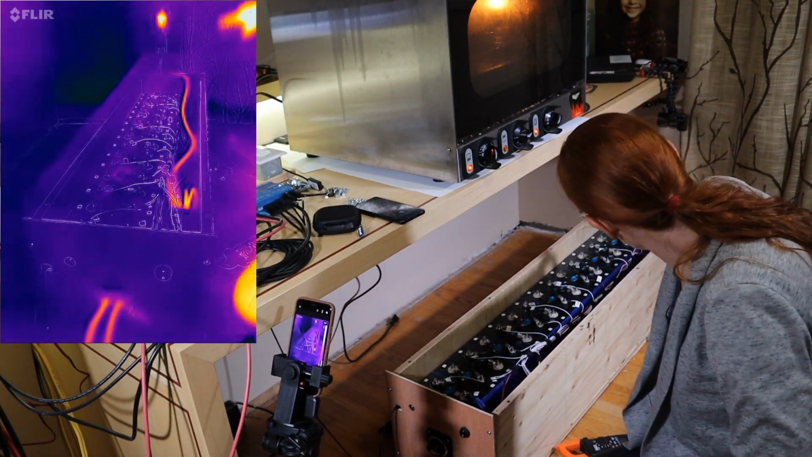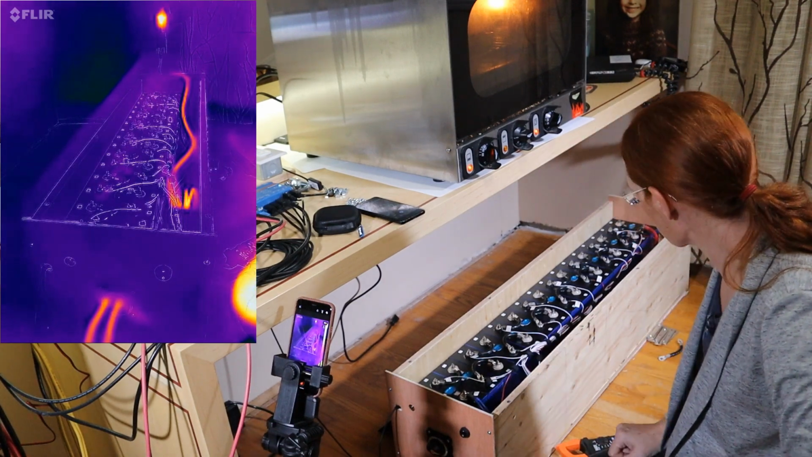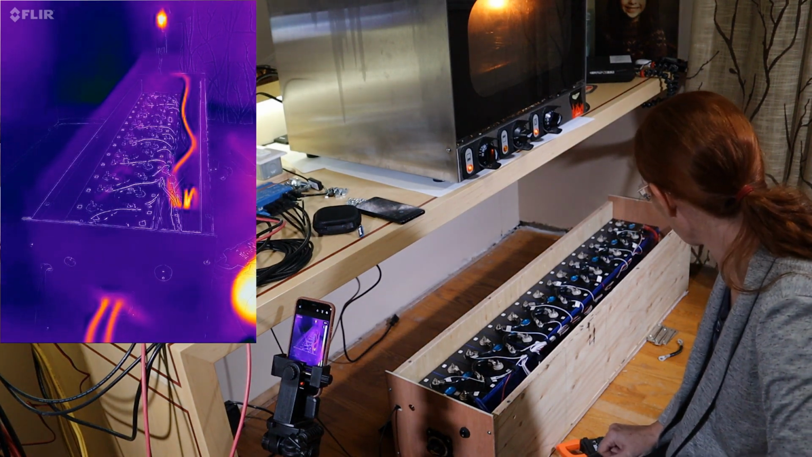The fact that I'm seeing the long run start to warm up and nothing on these flexible bus bars. Yeah, I think this is a winner. I really think this is a winner.